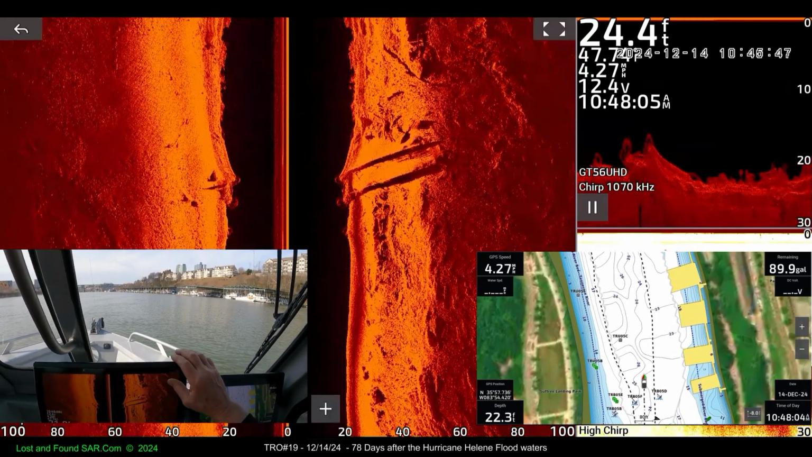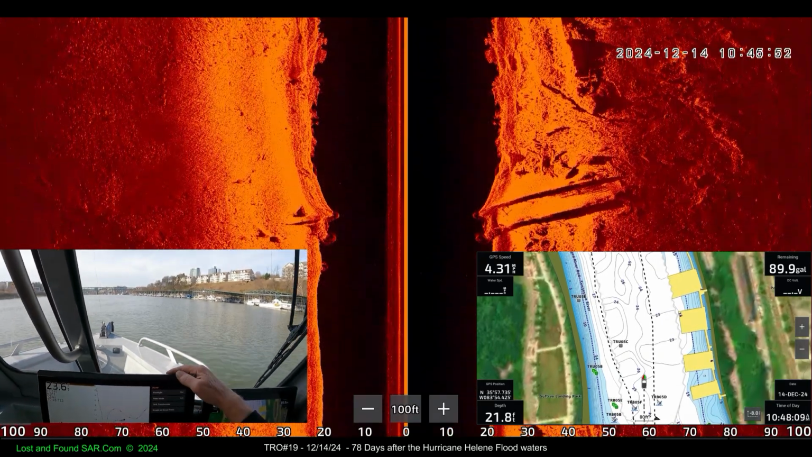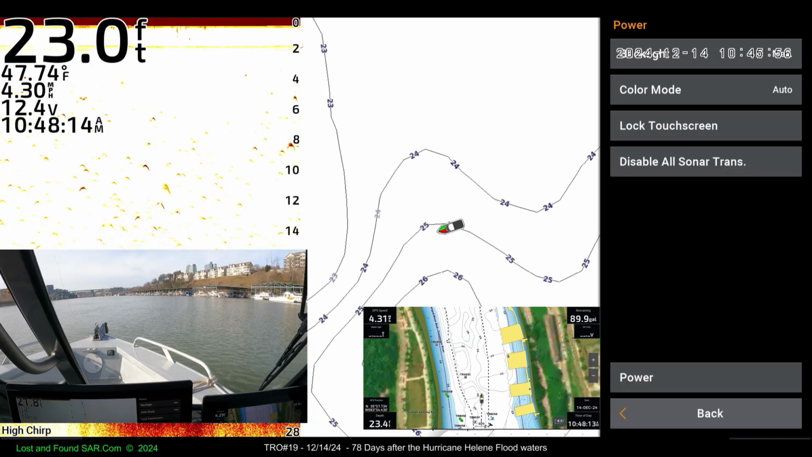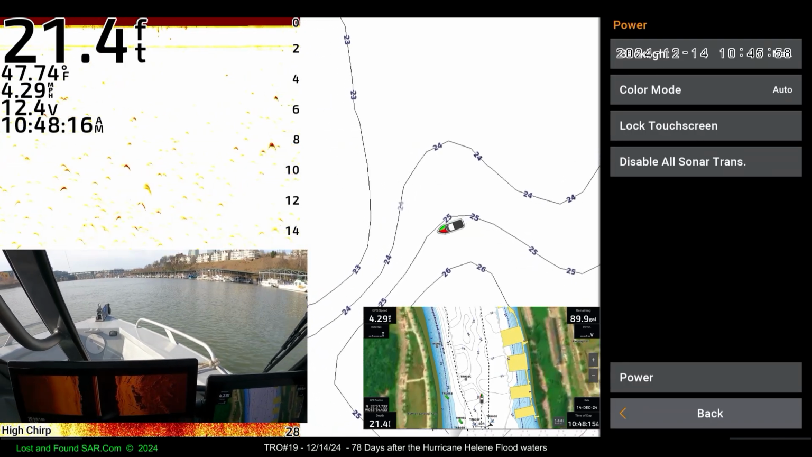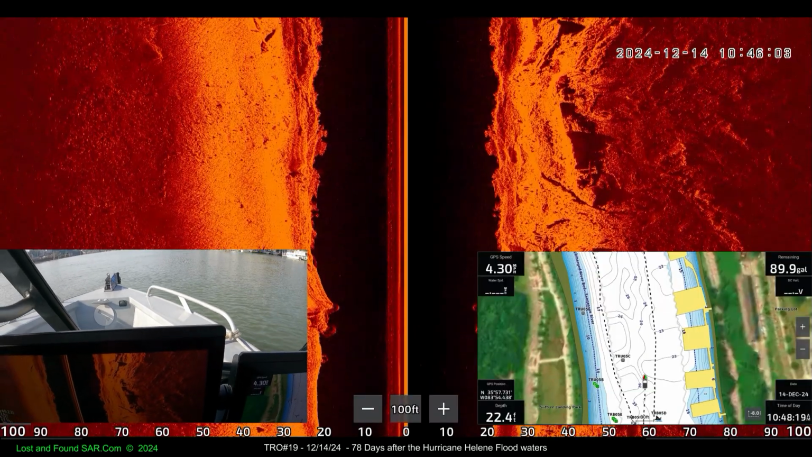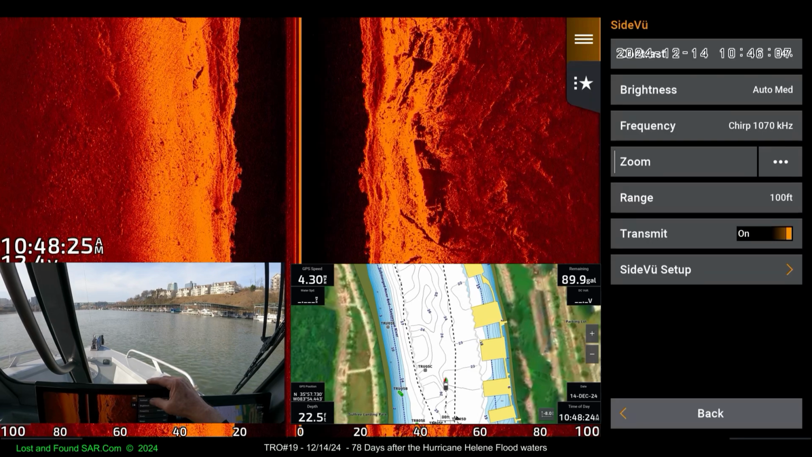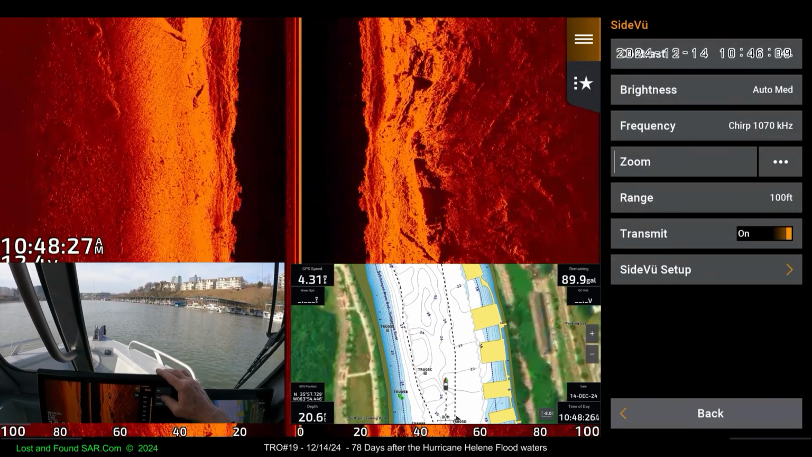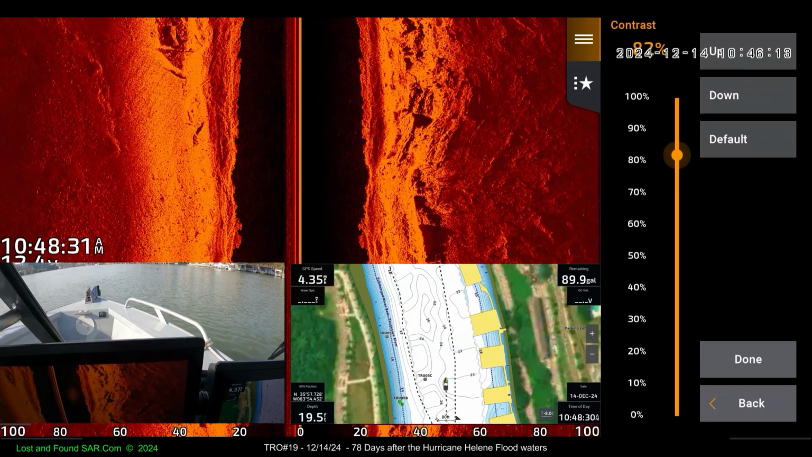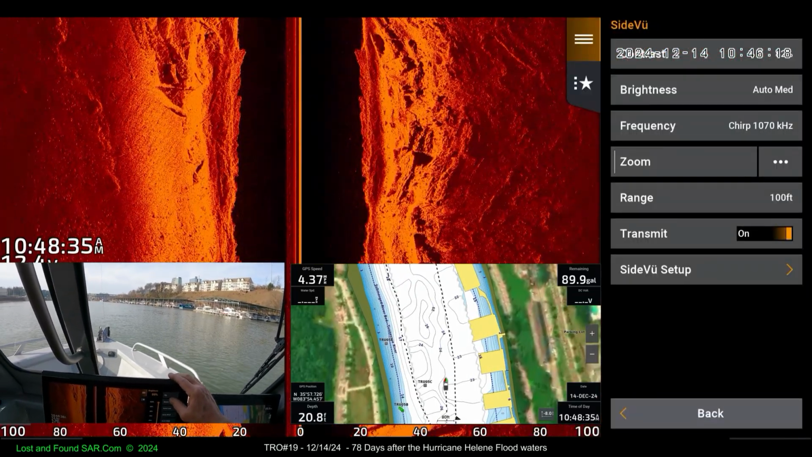Can go back to options. This isn't familiar. Close that. What happened here? There you go. Brightness. Brightness is on auto. Is that the problem? Might be. Options, auto brightness, down.